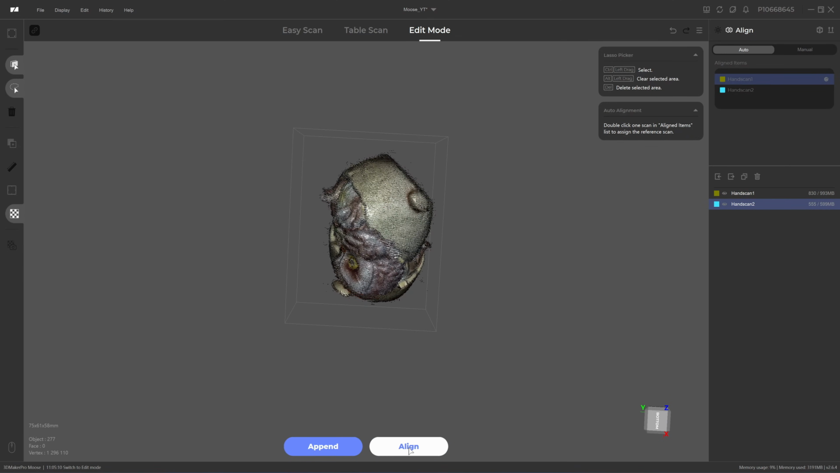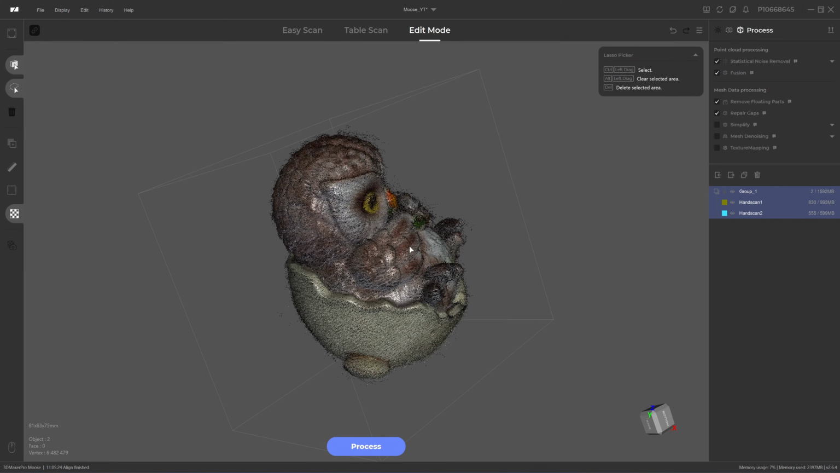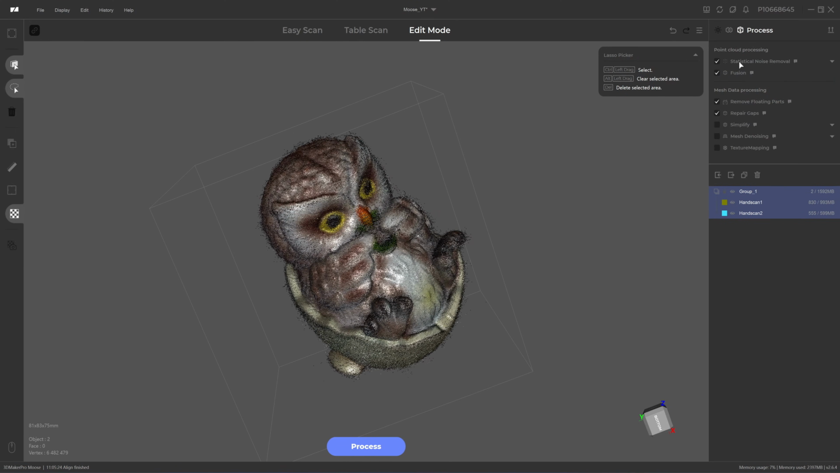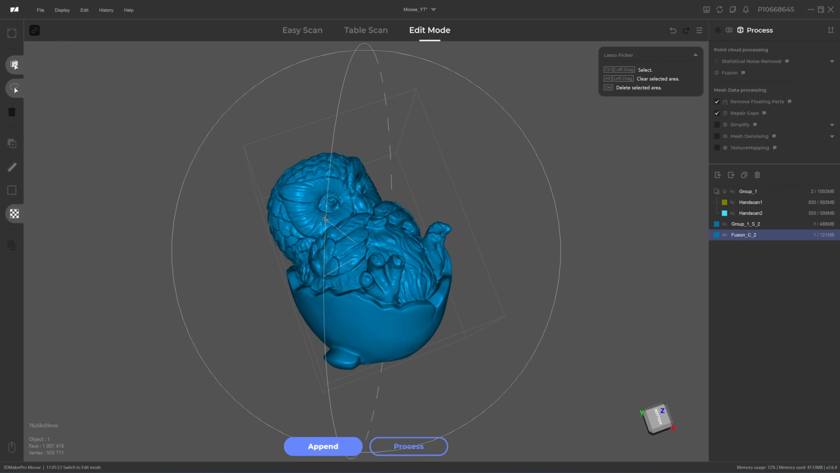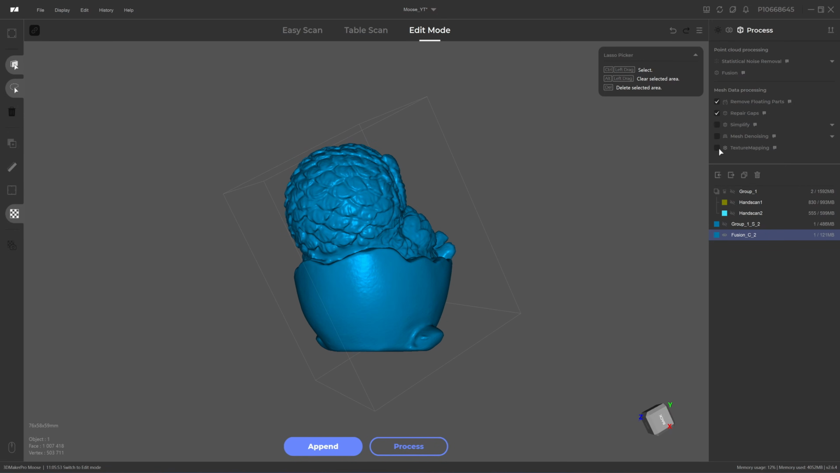Next I'm going to turn on both models. I'm going to align them automatically. All right, now it's aligned. Next I'm going to process it. I will process with these 4 steps. I click on the Advanced tab, 0.2, apply. Okay, here's the model. And if you want a texture, you click here and click on Process.